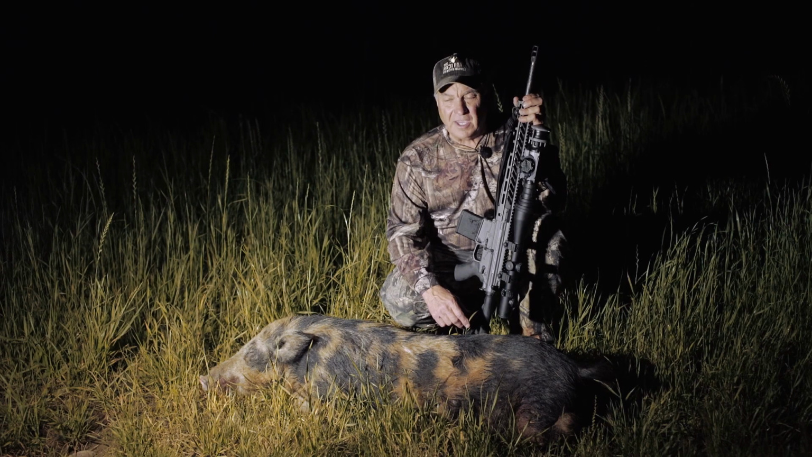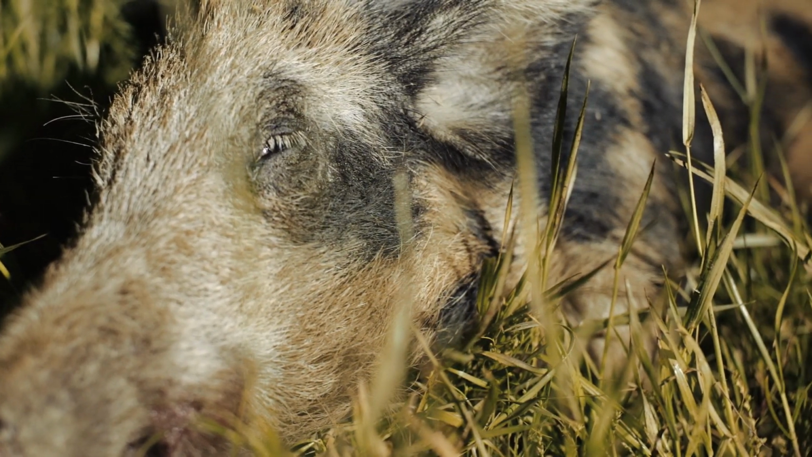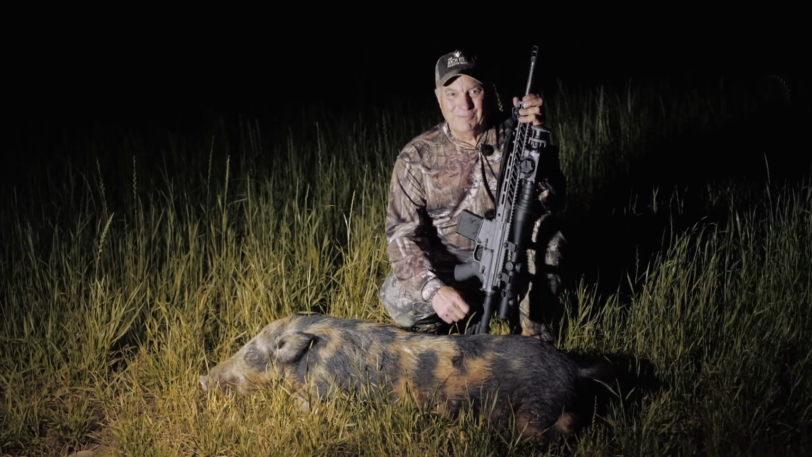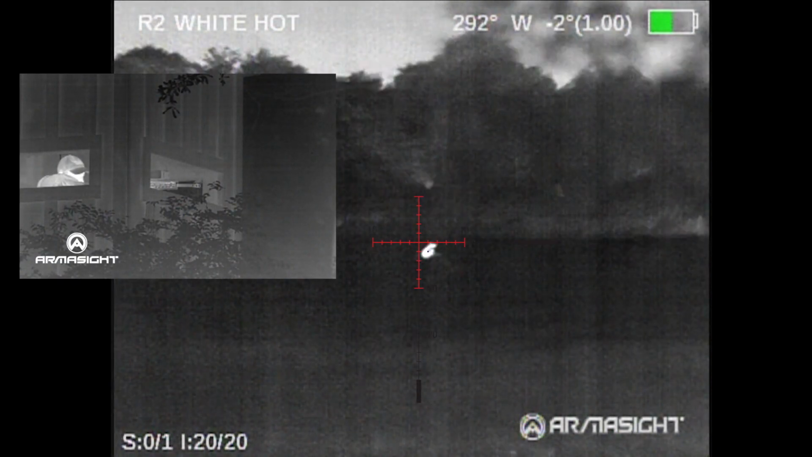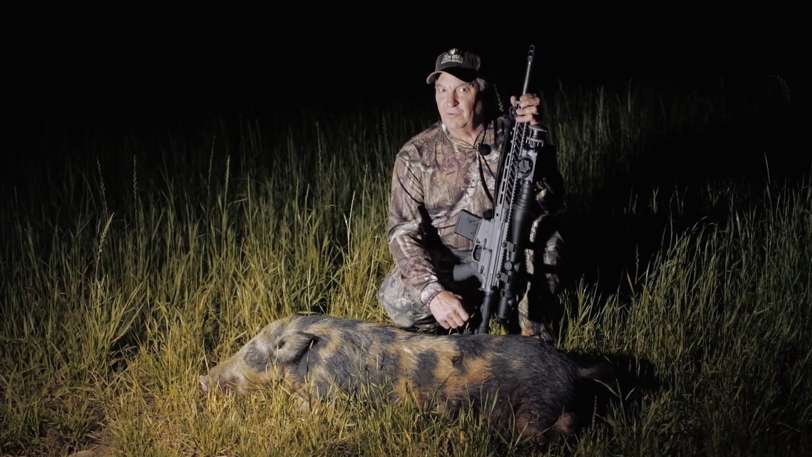Well, this hog is about 110, 120 pounds. It's a nice eating size hog. And I'm just hoping the video looks as good as it looked through my thermal when I pulled the trigger. Because this guy right here, he was going away and I touched it off. This is a learning experience for me.